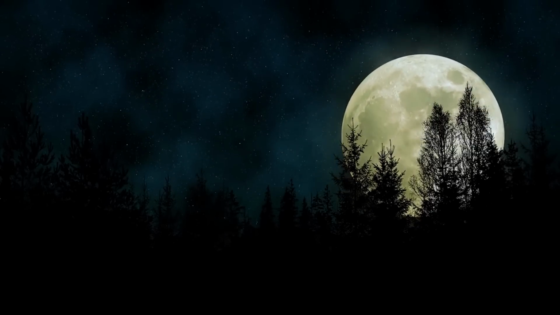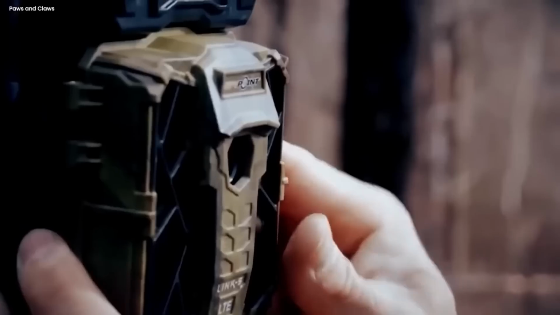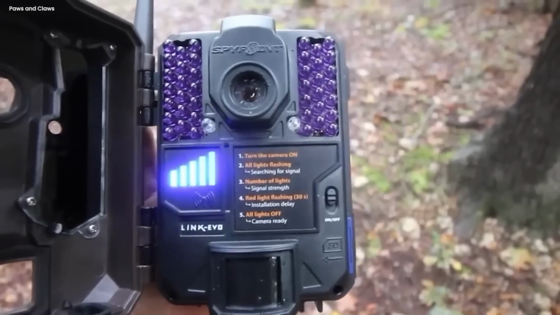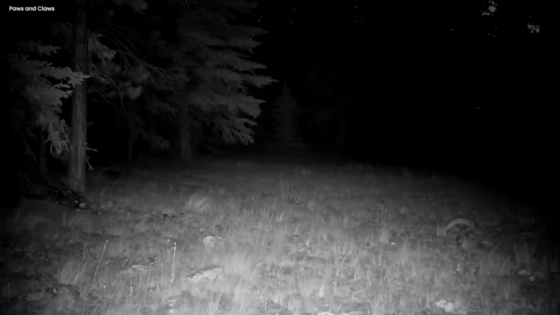Deep in a spooky, dark forest, there's a story that will give you chills day and night. A trail camera recorded something so unsettling that it's etched into our minds. In this scary forest, strange things happen. As the camera records, something eerie stirs in the woods, showing ghostly figures that make you shiver.